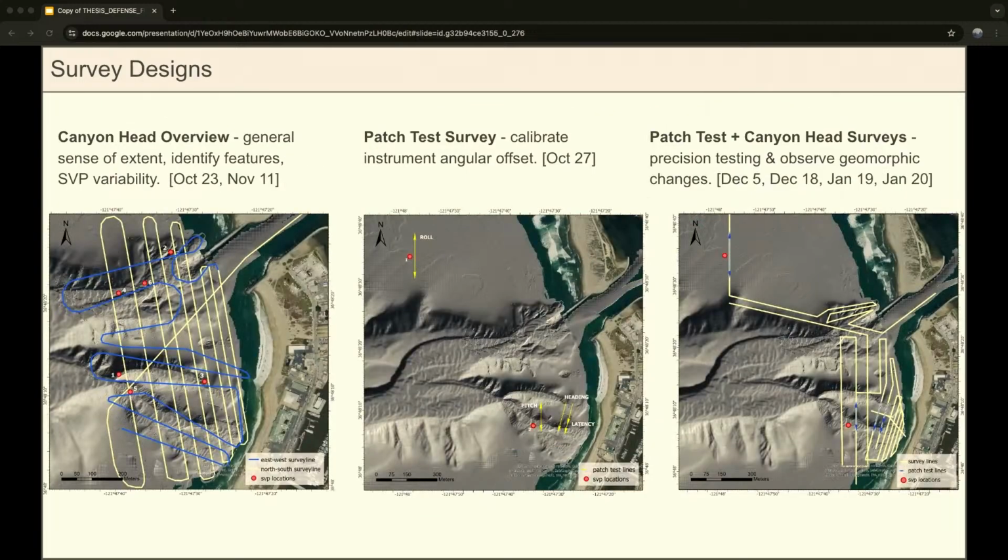So I came up with these 3 different survey designs for testing that system. And the first is just this canyon head overview. So that consisted of these north to south lines and then east to west lines along the tributary. And then that was just to get a general sense of the extent of the canyon head at that time. And it hadn't been surveyed in a while, so we just wanted to see where all the canyon rim regions are, and then also identify various features that we could use for our tests. And then it also consists of these 6 sound velocity profiles. So that was to get a good representation of the water column there and how it's changing spatially and temporally.